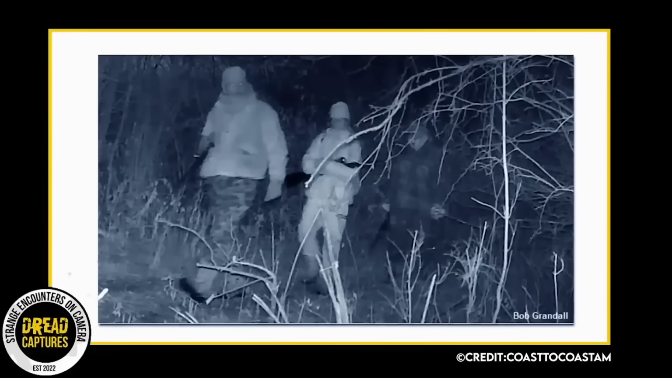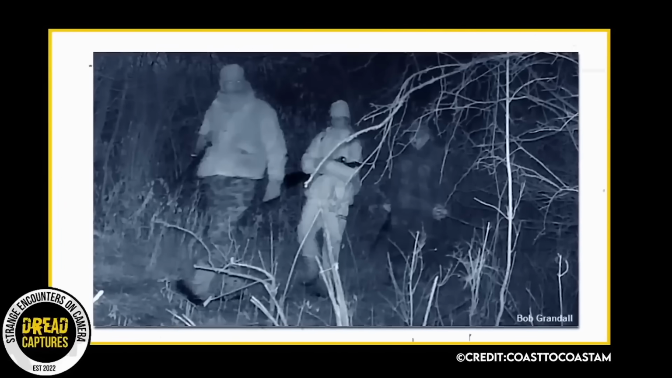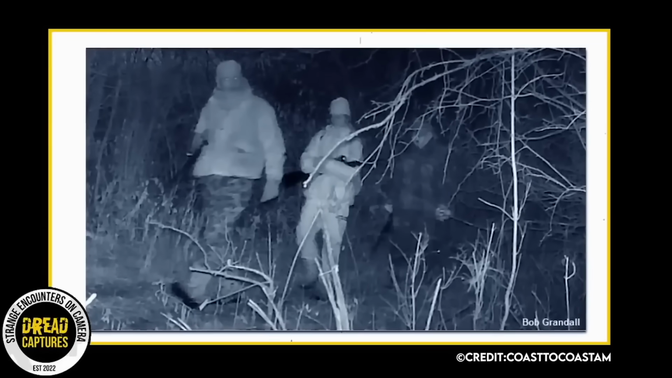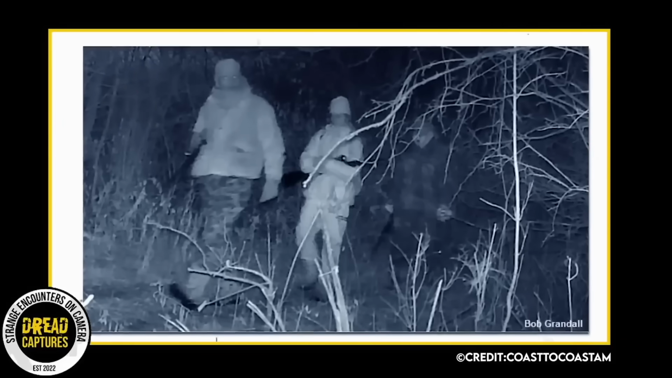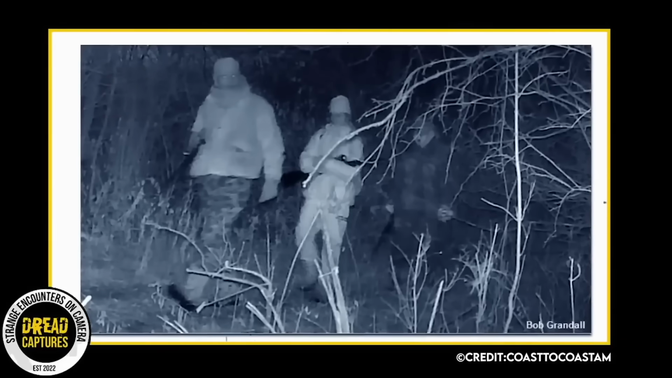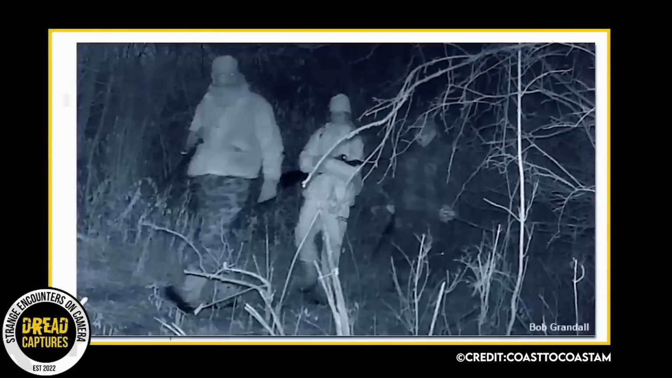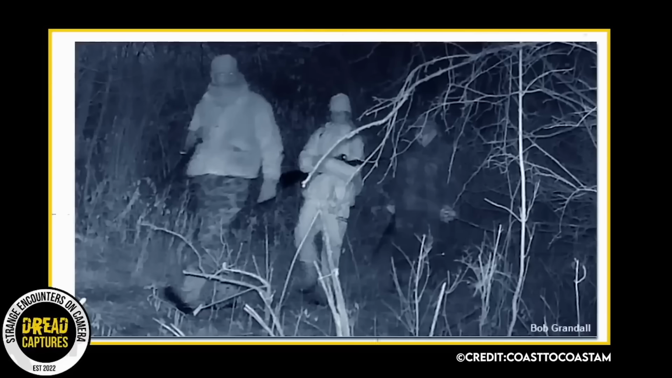An eerie photograph from a trail camera in New York State shows what appears to be a ghostly figure following a pair of hunters. Shared with Coast to Coast AM by Jesse Grandel, the chilling image was captured in December of 2021. Her husband Bob and their daughter were out hunting on their property in the community of Savona.